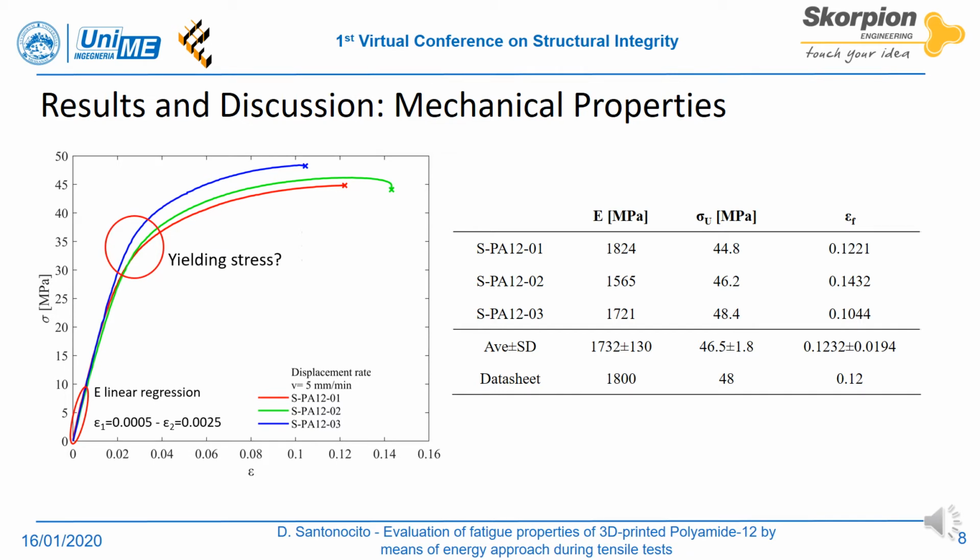Considering the value of the mechanical properties for PA12 Type 1 specimens printed with fast profile along XY direction, as reported by the manufacturer datasheet, it is possible to note how they fall within the range of the average plus or minus 1 standard deviation for the 3 tests. The mechanical properties are also in agreement with other authors who investigated PA12 obtained by laser sintering and multijet fusion system.